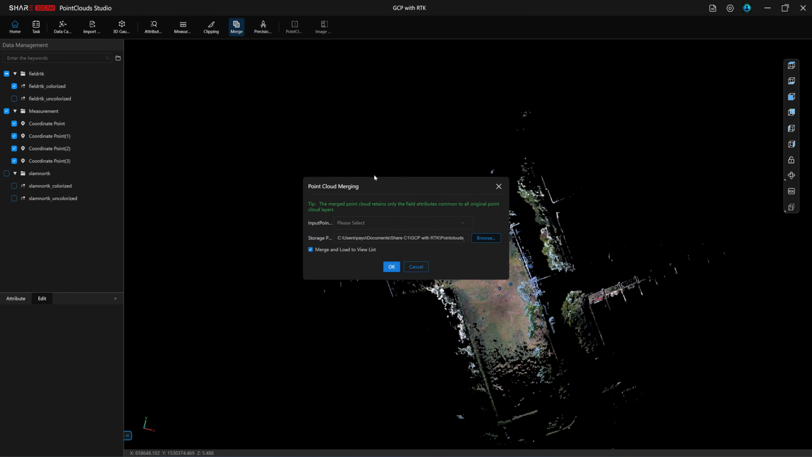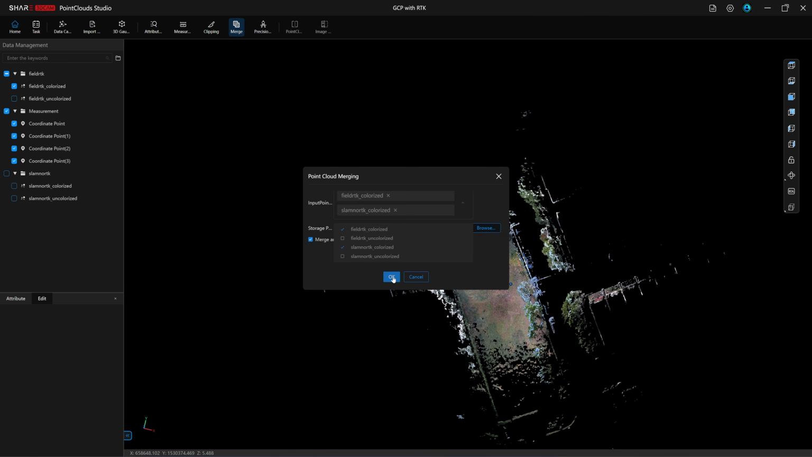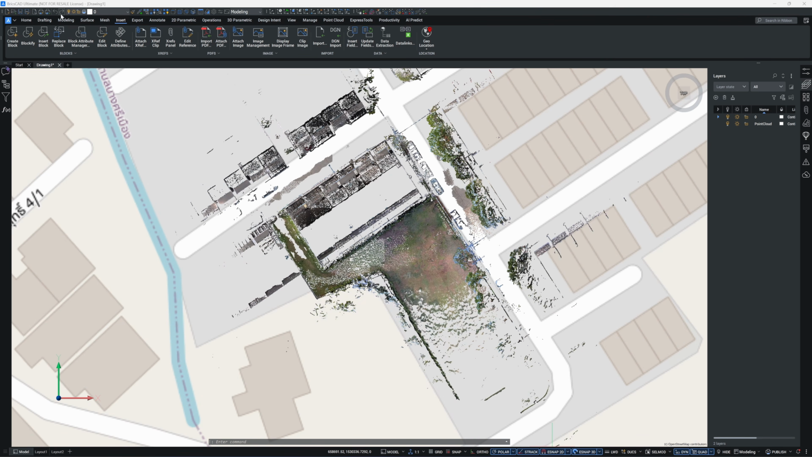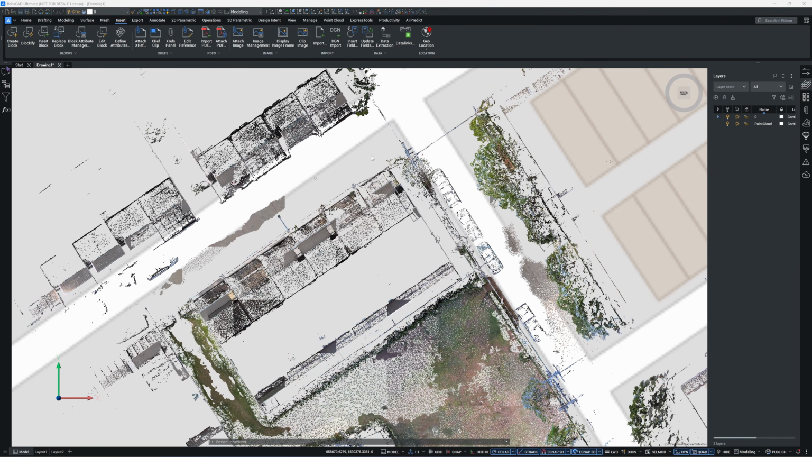You can also merge multiple aligned scan datasets into one by using the merging function. This function is only for merging. To align scans, you need to use the GCP function. When I import the aligned SLAM data into BricsCAD and enable the geolocation function, the location matches the street map and the orientation aligns to true north. This is a critical feature when creating a master plan since the plan must be oriented to true north.